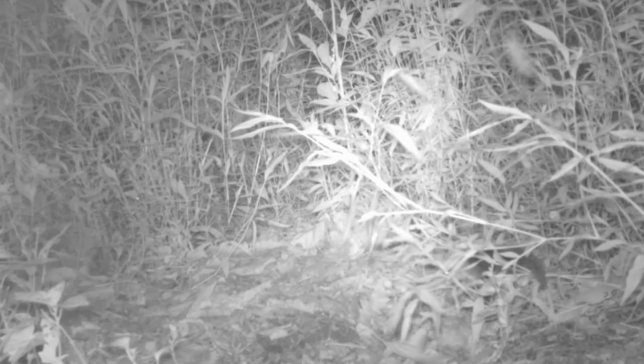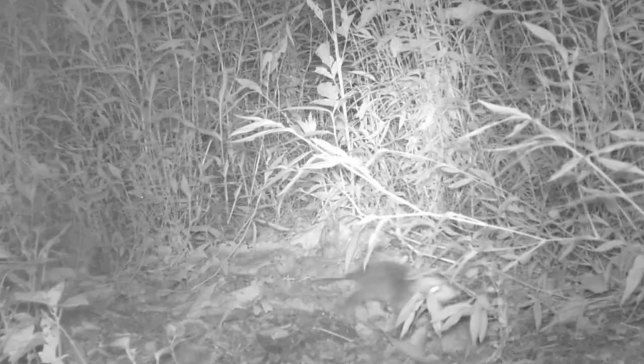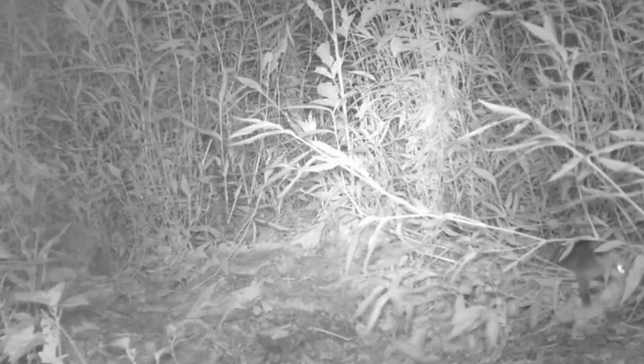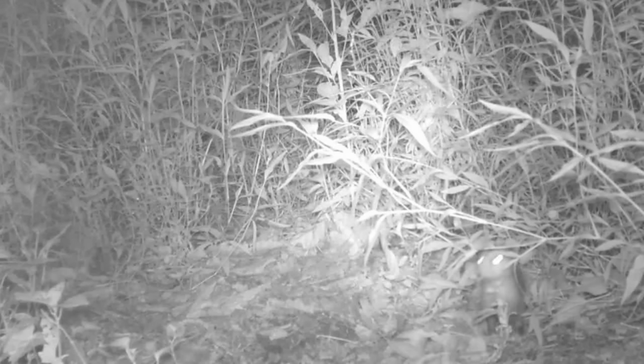And on the other camera, here's a little young baby possum getting bugs off the weeds. Little old bitty thing. He's comical. He's trying to get him some bugs off his weeds. He knows they're there. He's just trying to get them. Now, he's working hard at it too.